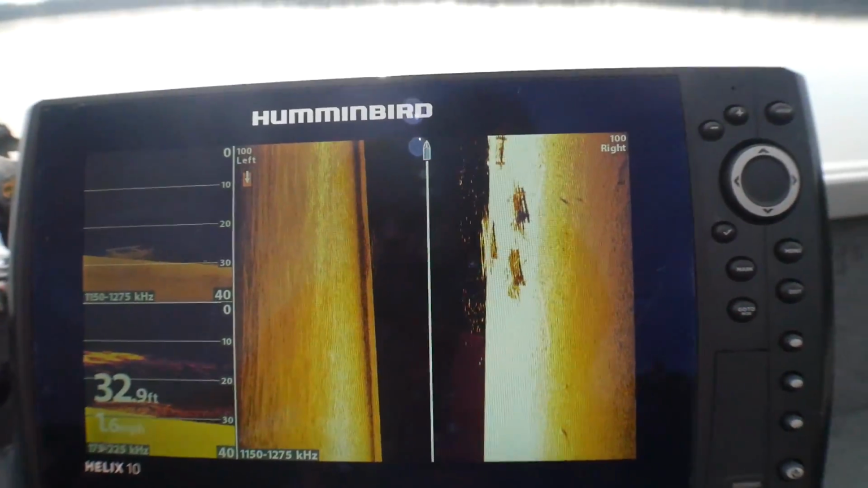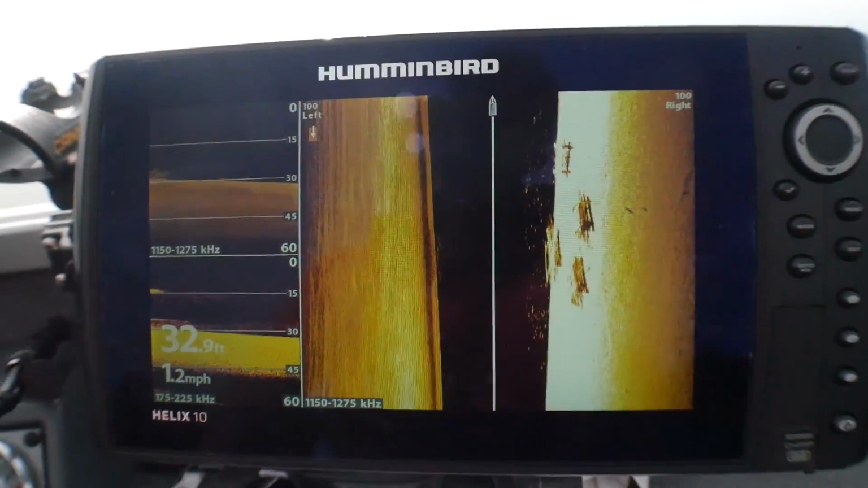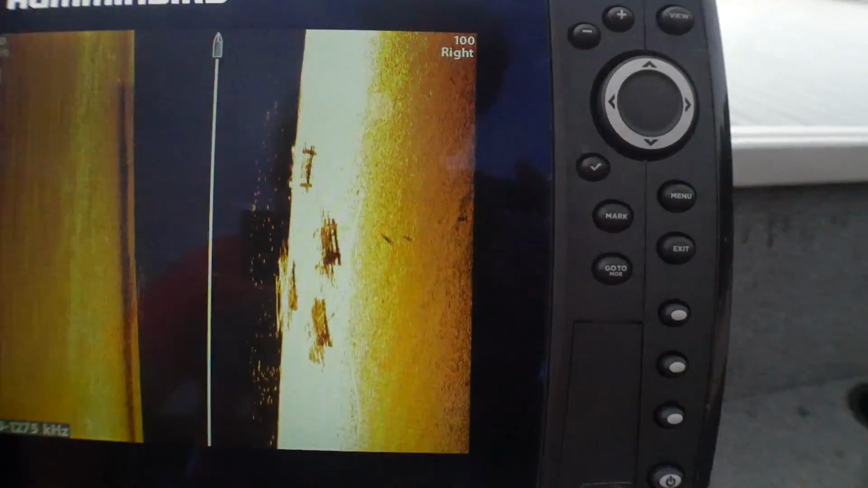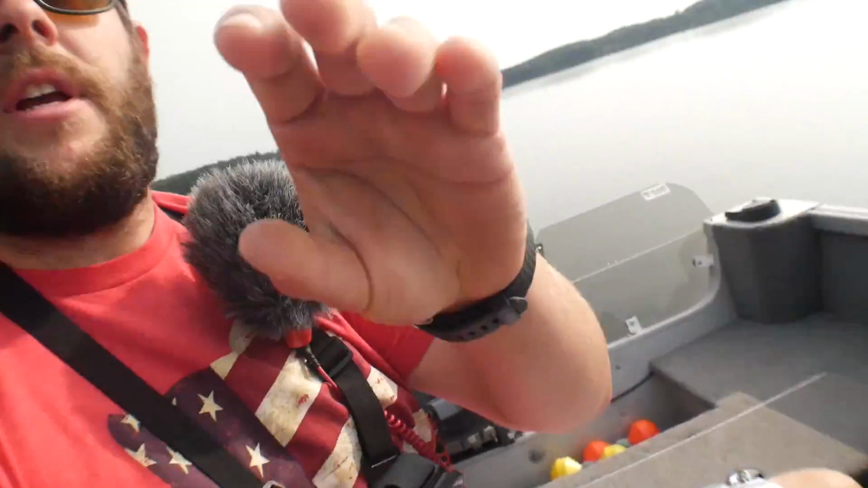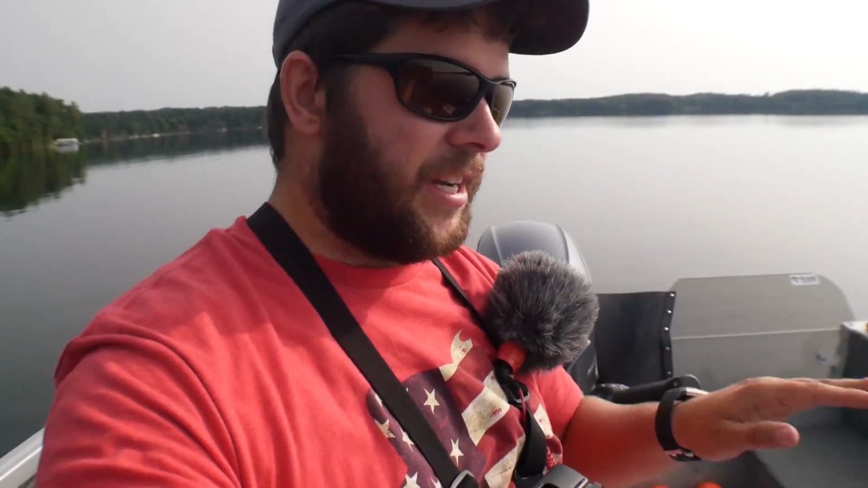So right now we are over, or, we're not over them anymore because they're gone. So them fish cribs, there's 1, 2, 3, and 4, and that's exactly what it says on the map. It says there's 4 fish cribs right here. So I'm gonna scoot back over them. We're gonna drop the Aqua-Vu down, and we're gonna see what all those fish were.